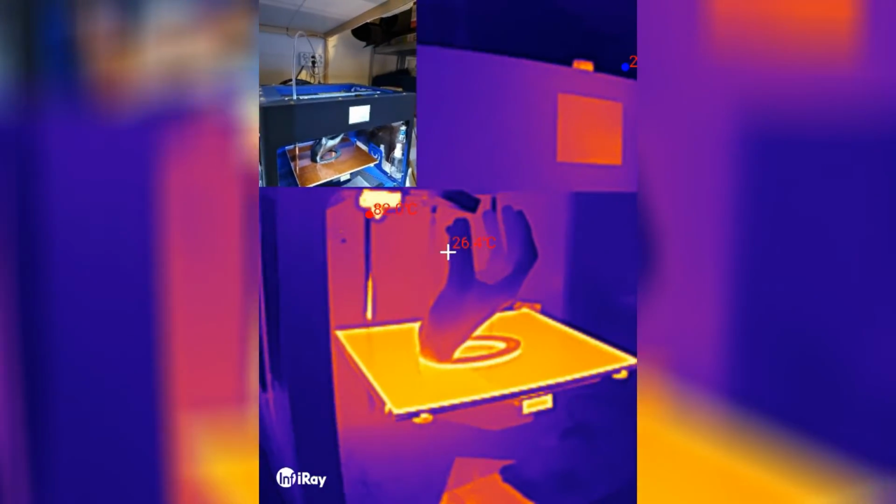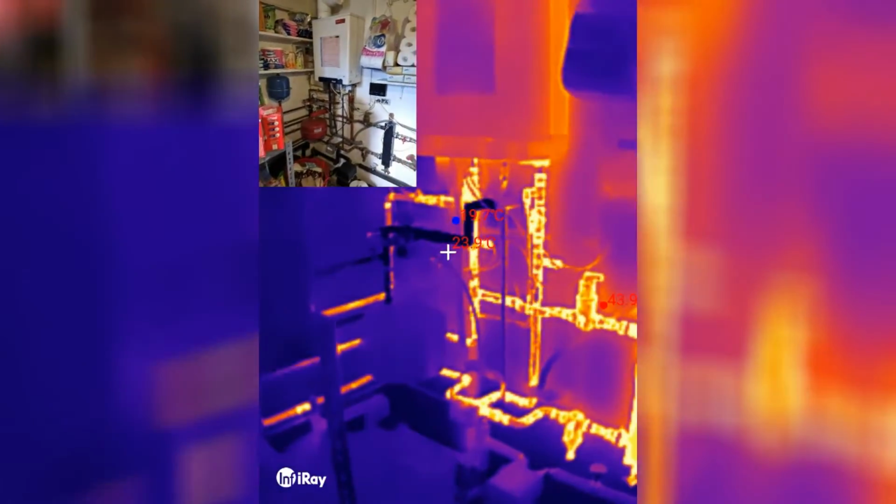Oh, that's cool. And if I go into the utility room, it's very untidy. But I think the 3D printer just finished. Yeah, actually just finished. So it's still heating the plate, or probably just cooling the plate down. And the hot end is definitely hot. It's cooling down. Well, that's cool to see. And if I look at, that's the hot water storage tank. You see the piping. Oh, that's so cool.